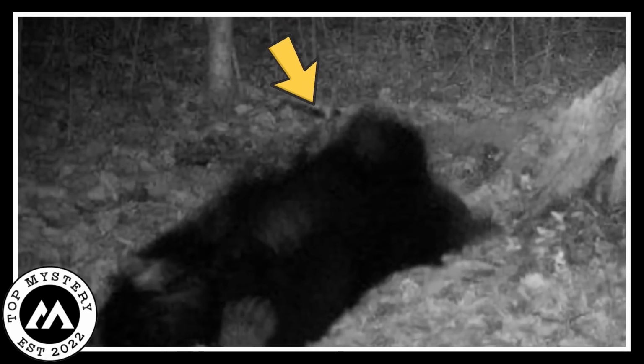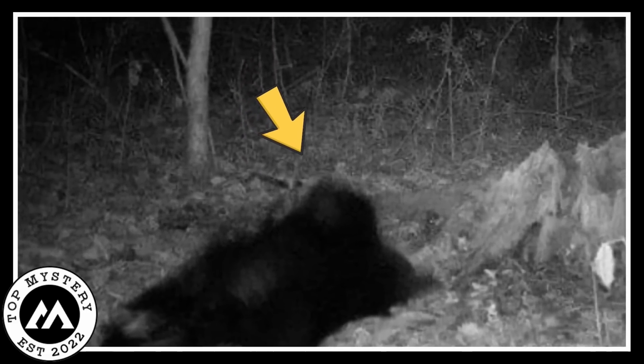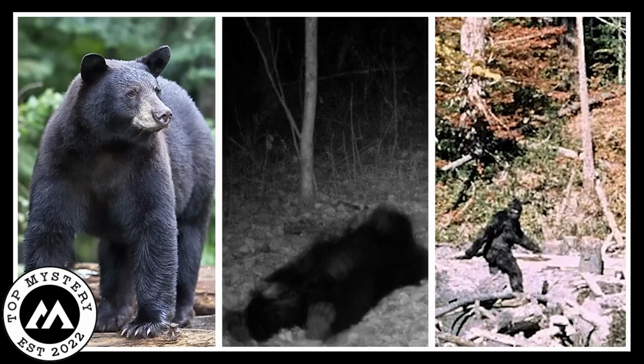The plot thickens. Now, here's the scoop: check out those paw prints. They are more bearish than Bigfootish, and if you zoom in, you can spot its noggin and snout. So, is it a bear just catching a snooze or the elusive Bigfoot catching 40 winks? It's a real head scratcher, and everyone's got a theory.